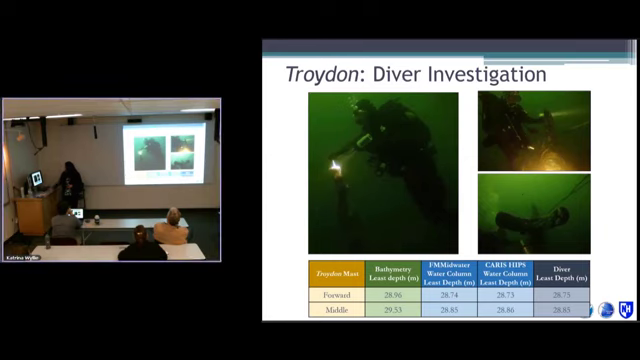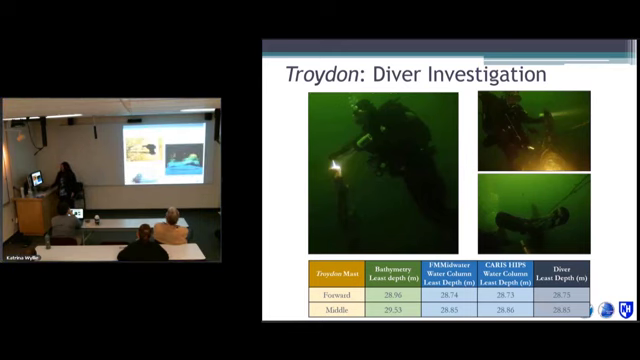But again, the diver's least depth of the middle mast on the pinnacle agrees so well. Fantastic. Gives us great confidence that what we're seeing in the water column is actually there, and that what we're seeing in bathymetry is not the correct answer, with an uncertainty.